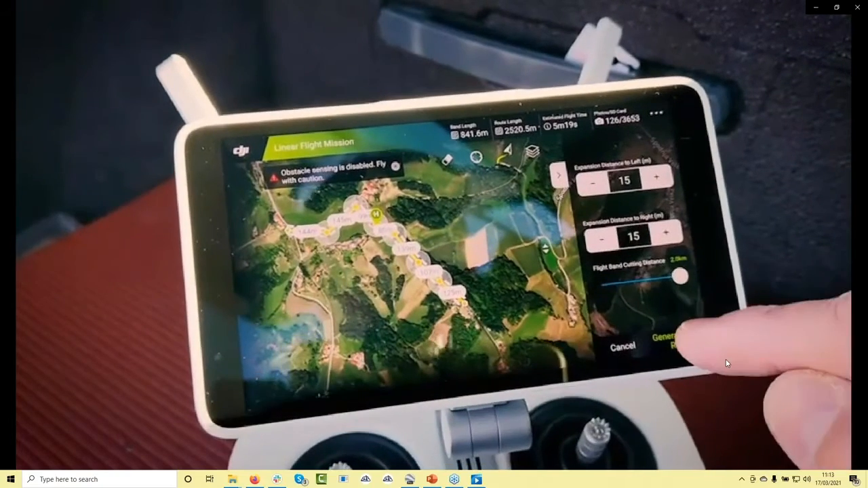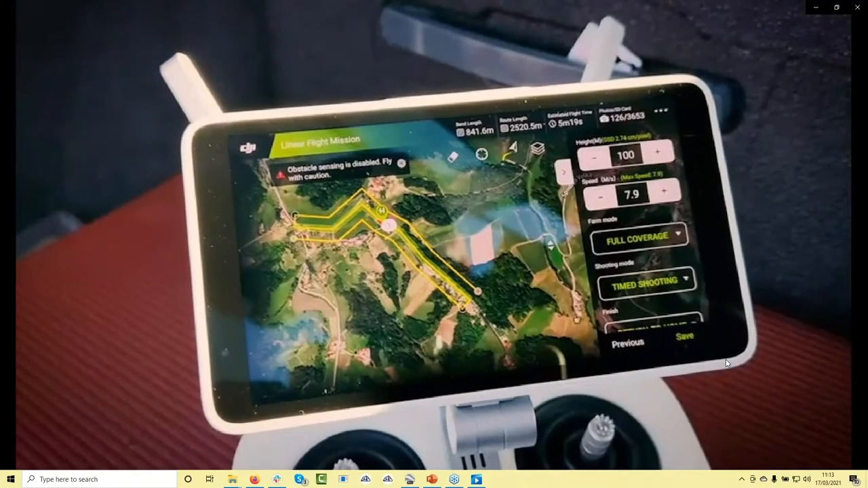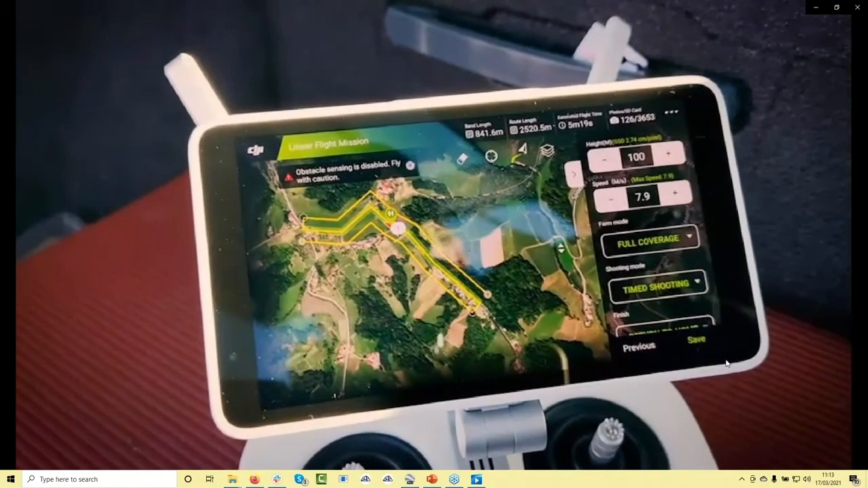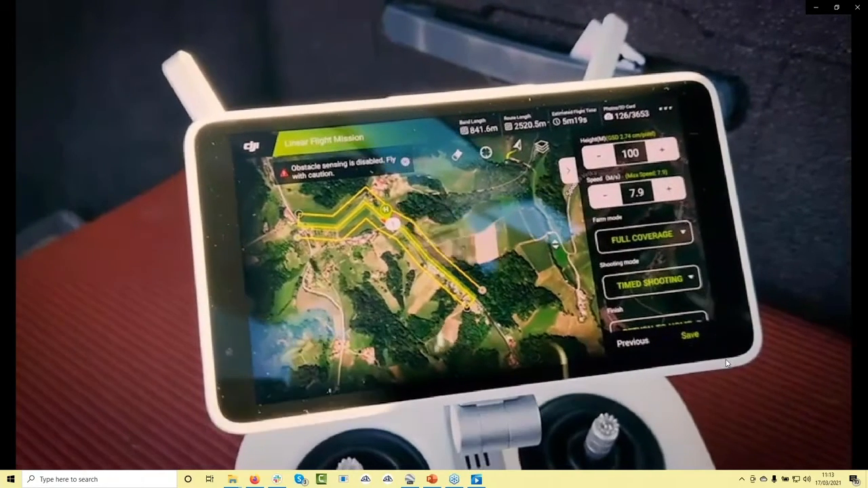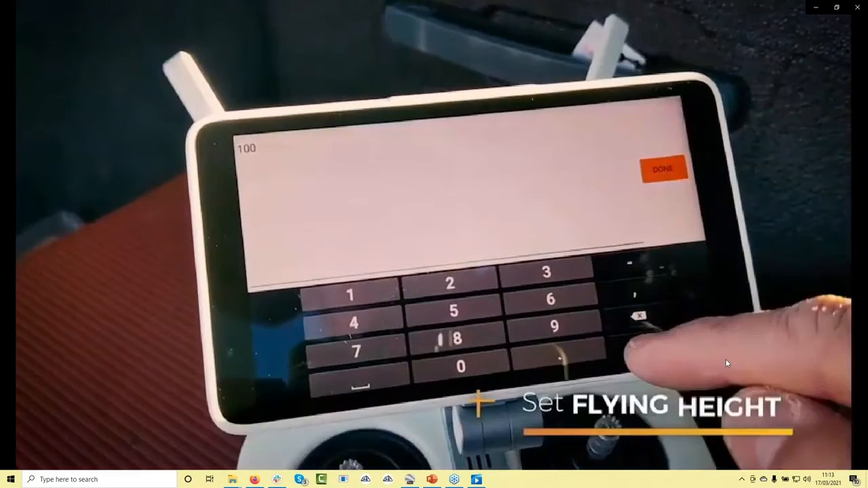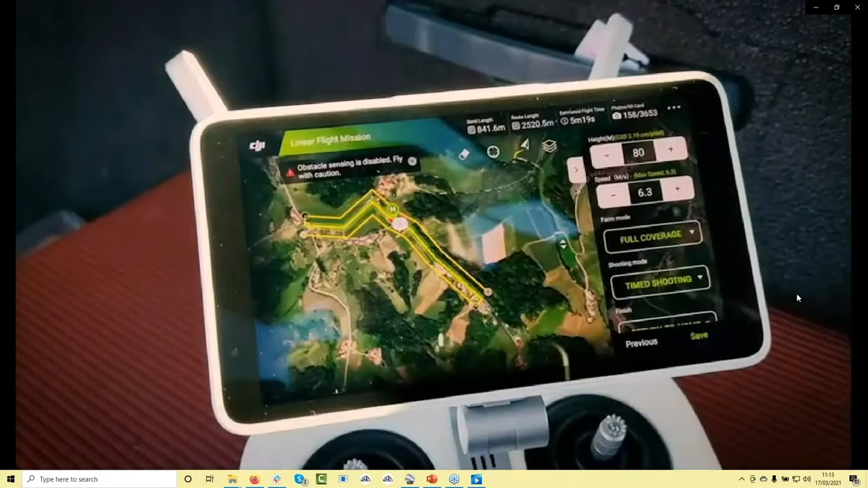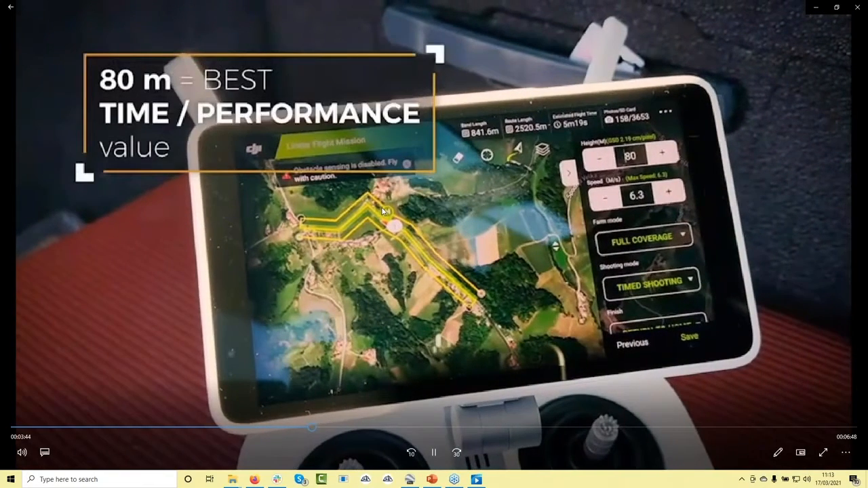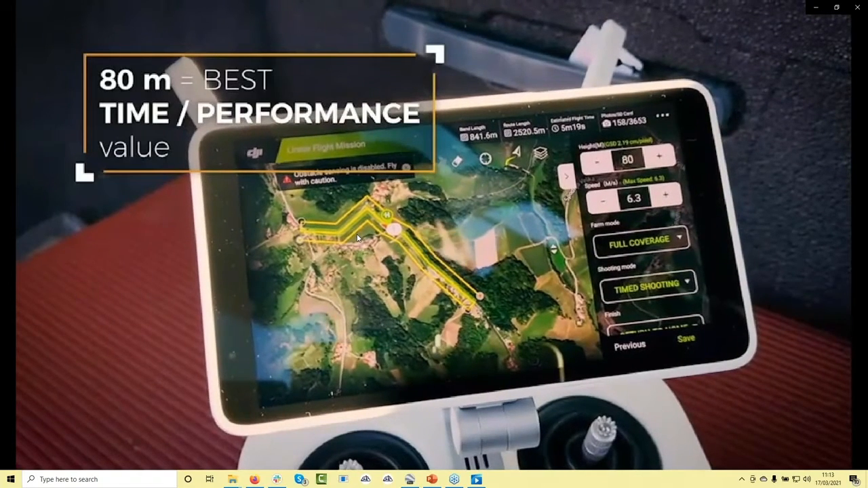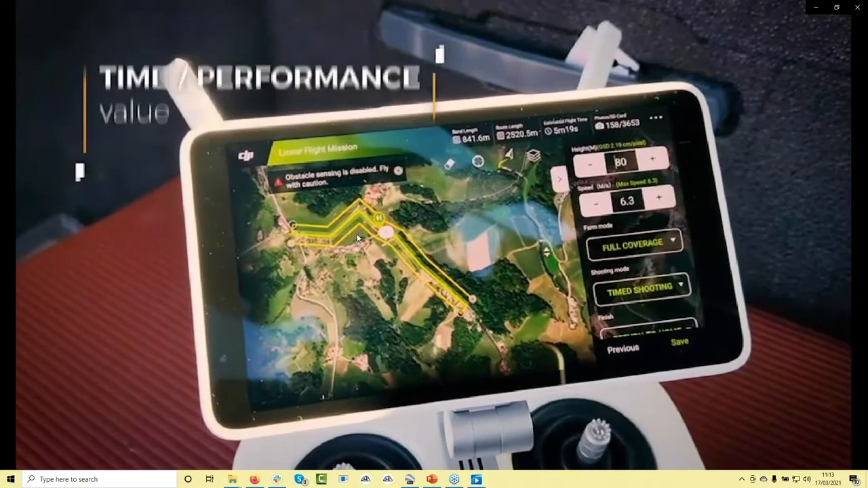Then I click on generate flight road, and you can see I immediately get 3 lines based on which the drone will fly. 3 lines are also the minimum for later processing to get accurate results. So this is already okay. I will just set an 80-meter flying height. For most of the projects, if those are bigger ones, like today, 10 kilometers of road, we fly at 80 meters high. This is the best time performance.